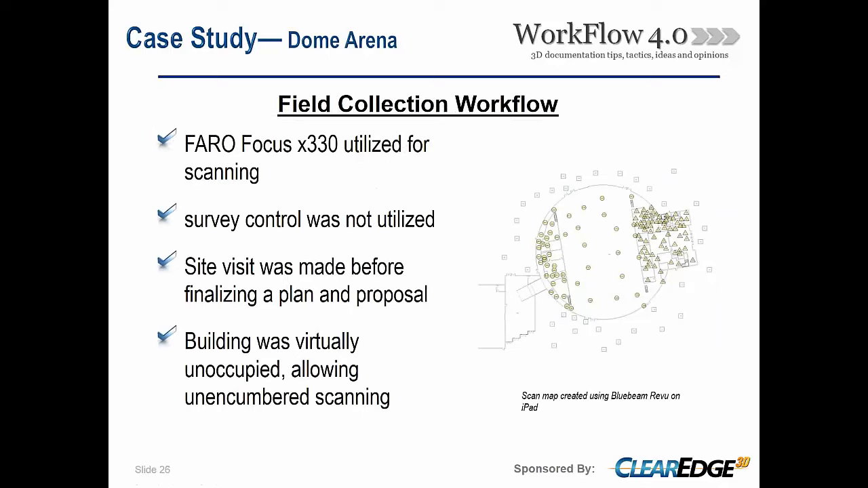So as part of our workflow, we went out in the field. We actually used the Faro scanners. X330 is the latest tool set in our toolbox. As we maneuver around the building, we go ahead and do our setups and develop a scan map. Rather than having someone sketch this out, we actually take our iPads out into the field and use Bluebeam Review just to take any kind of existing plans that we have and plot out those points.